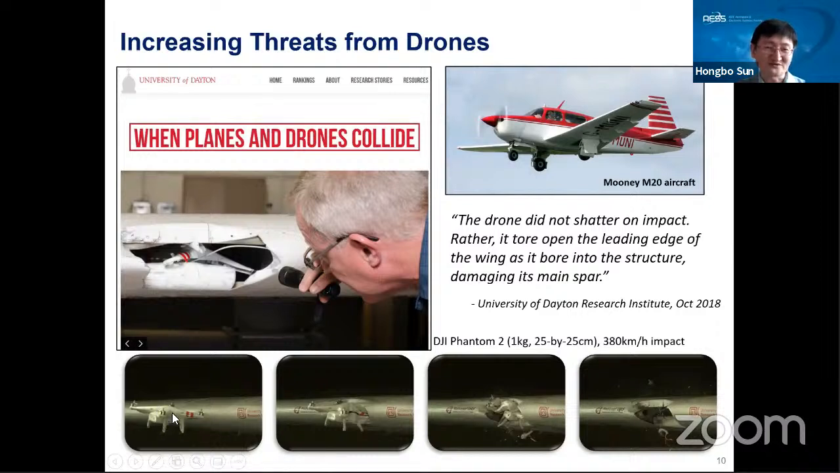Even a very small drone, just a DJI Phantom 2, just 1 kg, if it collides with the wing of a small aircraft, the drone did not shatter on impact, but it opened the leading edge of the wing and bore into the structure, totally damaging the main spar in the wing. So this is very dangerous for the aircraft.